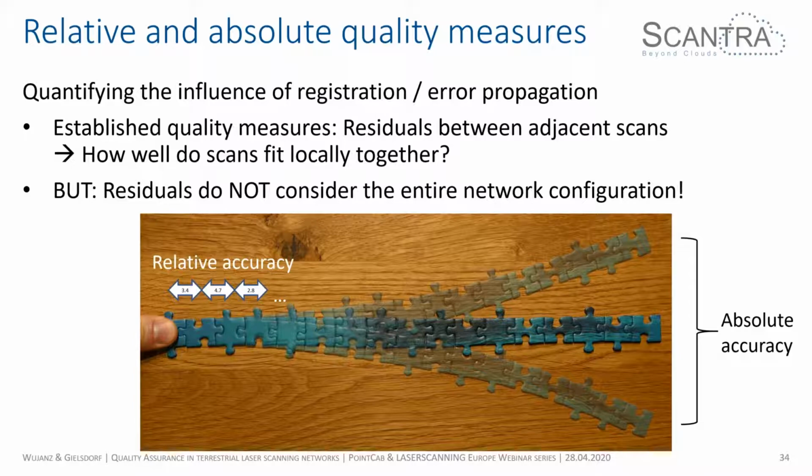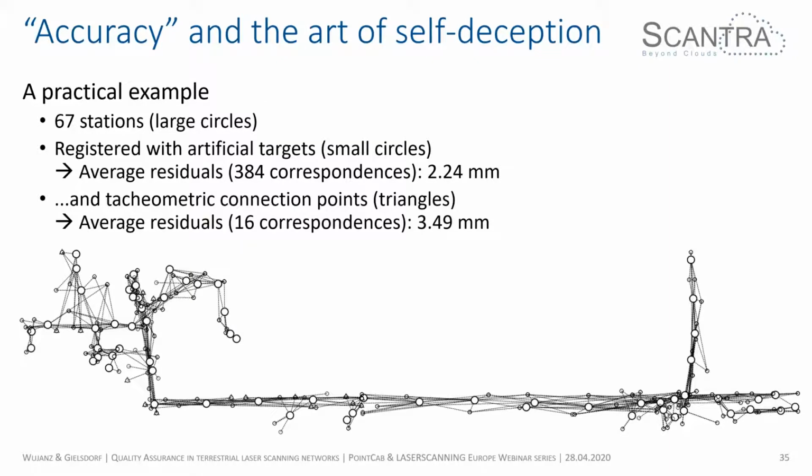And also, this is quite crucial. These are very important numbers if you do deformation measurement and everything. If you work on construction sites and have to do, for instance, construction tolerance checks in general, that's quite crucial. Or if you want to analyze the quality of your network, then these are the numbers that you actually look at, apart from just looking at how well two scans fit together. And now I call the next slide accuracy and the art of self-deception, because this is what many people do.